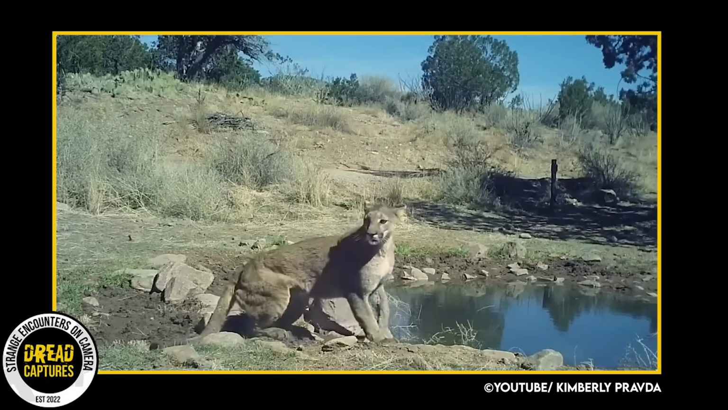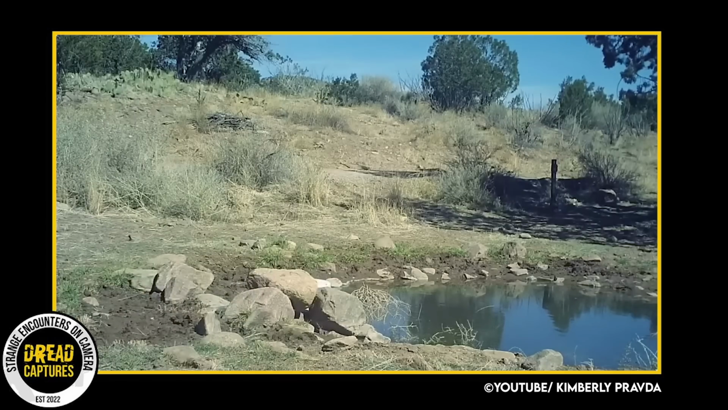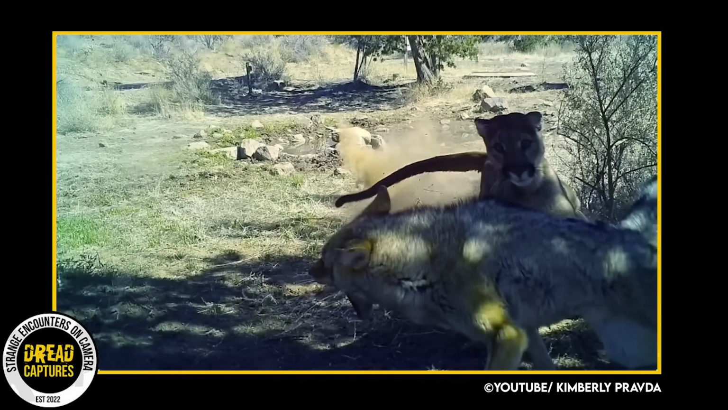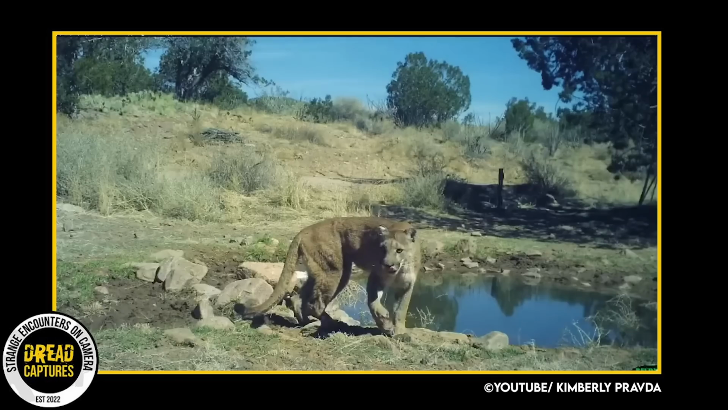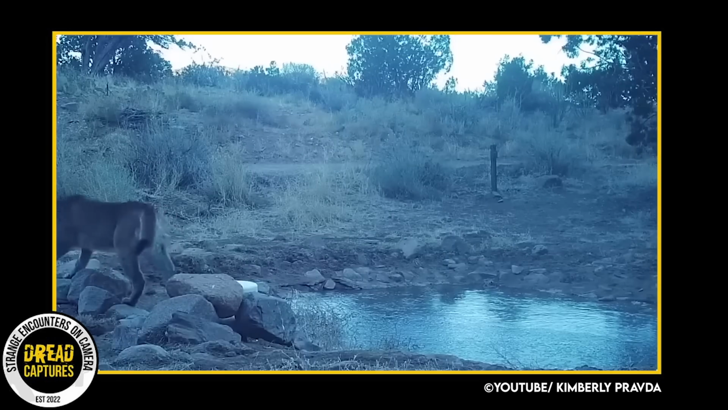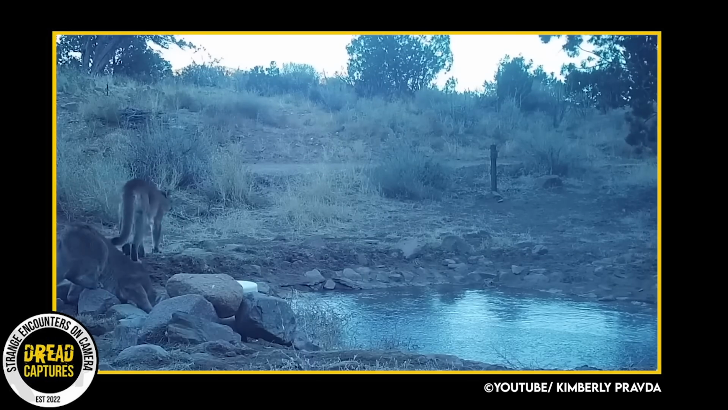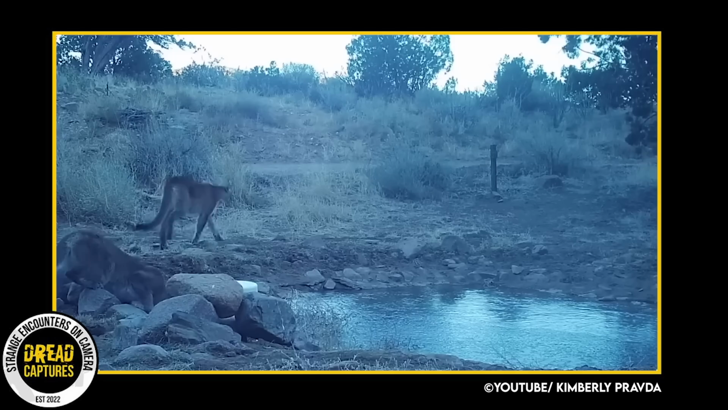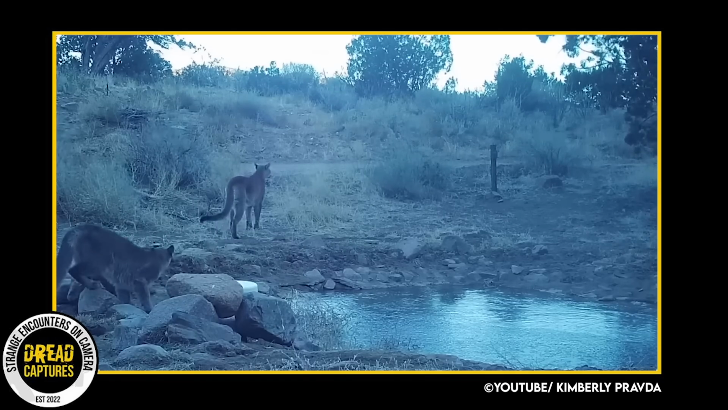This is a tough matchup for the coyote. The mountain lion is an assassin, an apex predator, and the coyote, while tough, gains most of his strength from the pack. He can't stand toe-to-toe with a massive predator like the mountain lion. His best bet is to try to flee and not get caught, which unfortunately does not happen today.